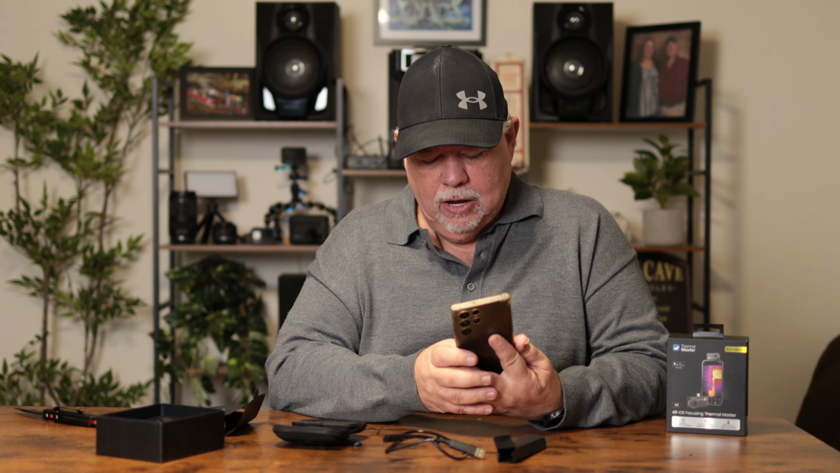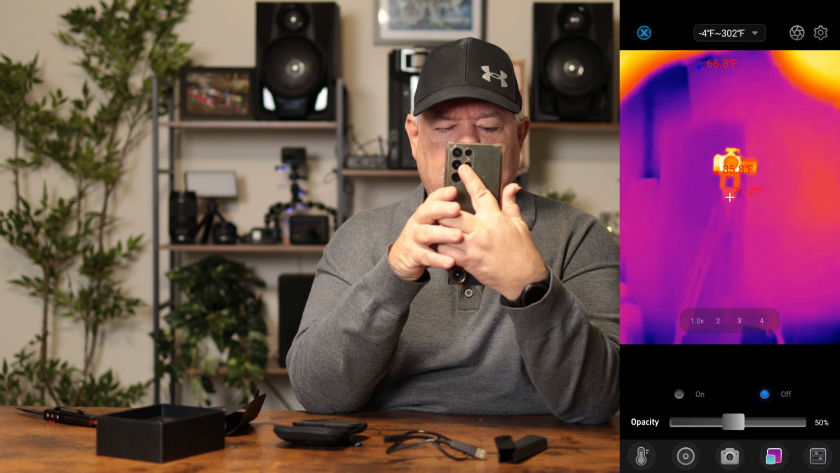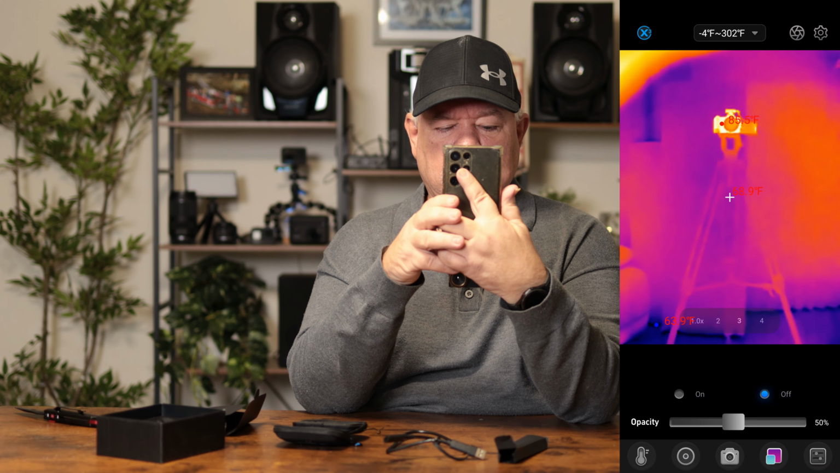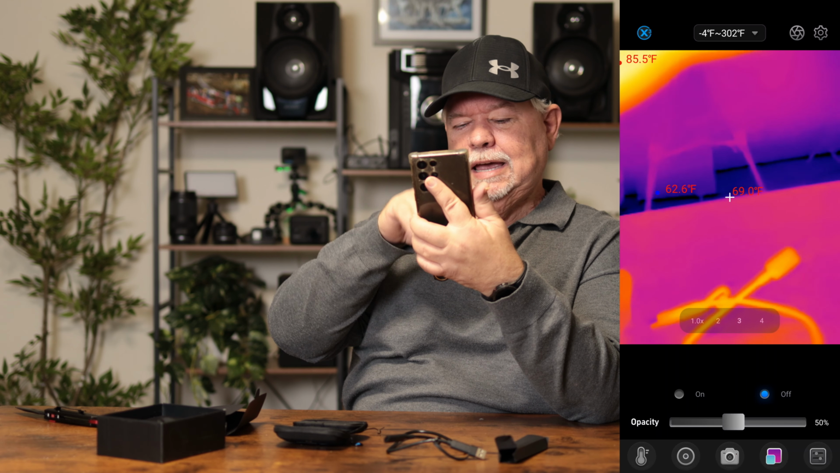I also had noticed that it does have picture-in-picture. You can watch right here. I've got the screen recording going. And you can click on the two little squares. It's right to the right of the camera icon on the bottom of your app. And you just click on that. And then you can click on the on button. And then you have picture-in-picture, as you can see there. Pretty cool. Just a little added feature.